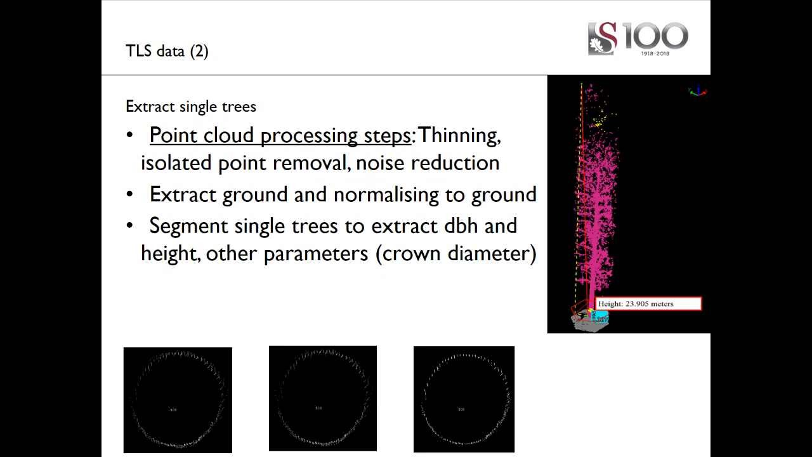From that, we can calculate the height. In this case, one specific tree with a height of 23.9 meters. Other parameters can also be extracted, like ground width, height to the first live branch, and so on.